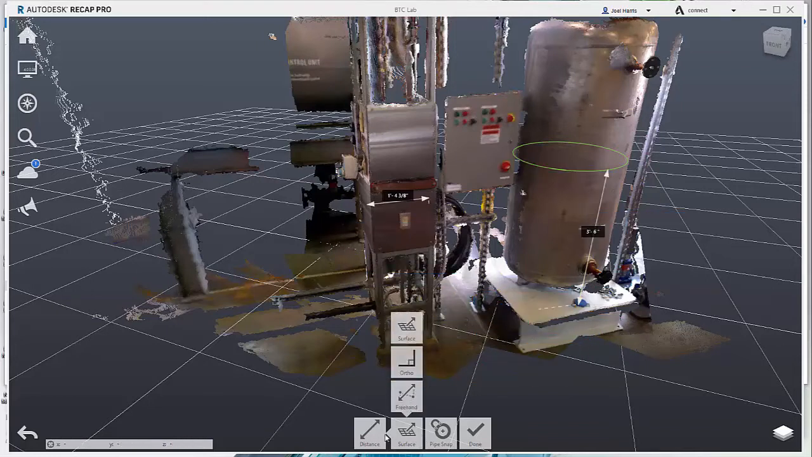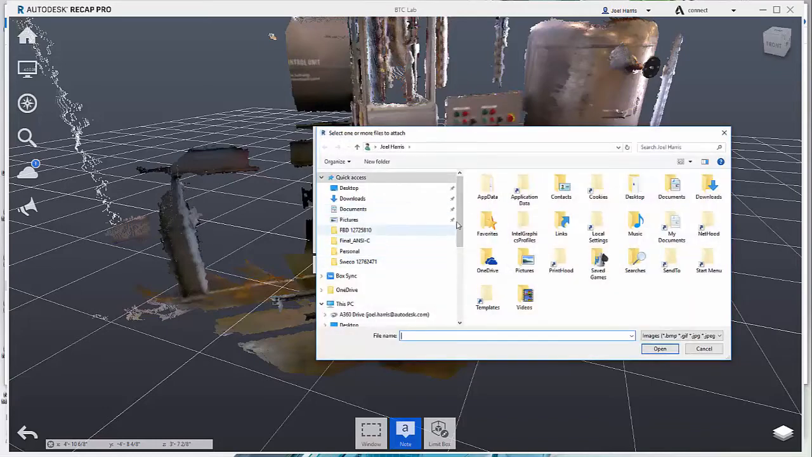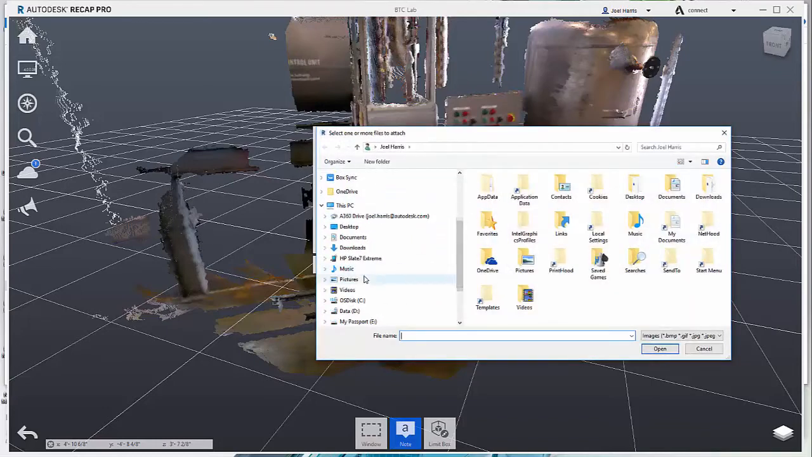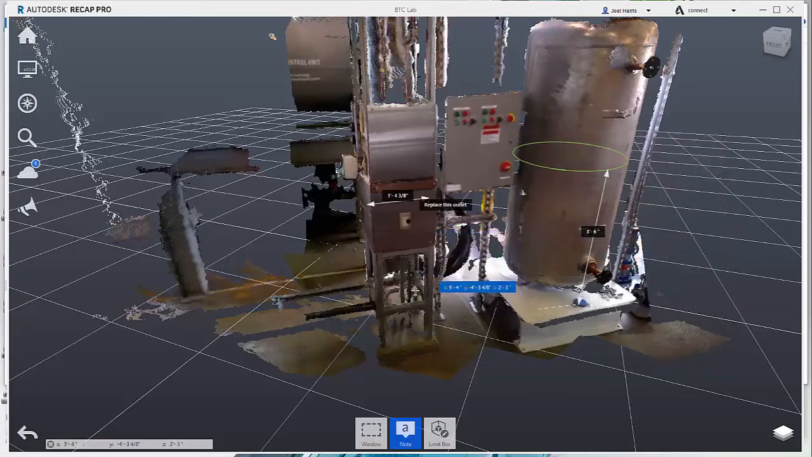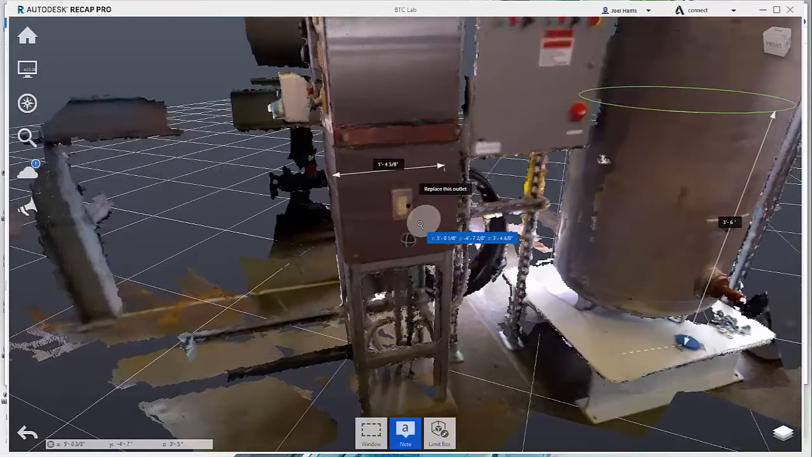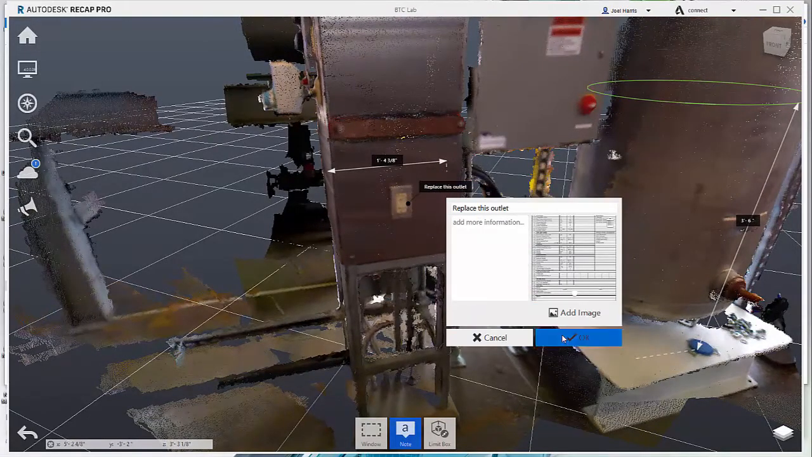We can also add annotations too, if we wanted to. Put a note somewhere and say... and if we need to add images, we could add images out there for if we took pictures out in the field, data sheets that we have. And then that exists within the ReCap project as well, and we can see the information there.